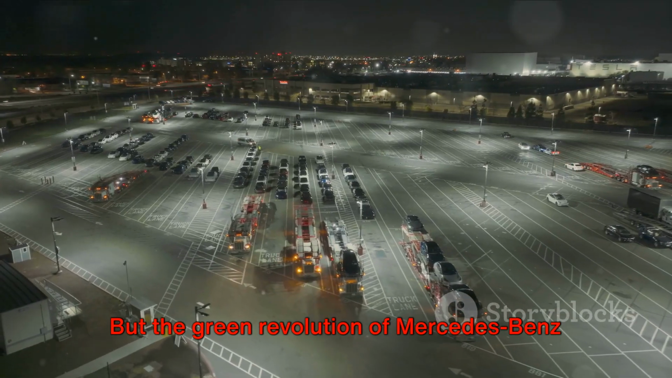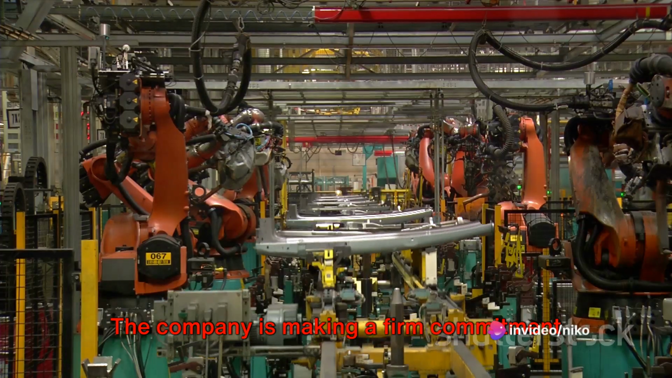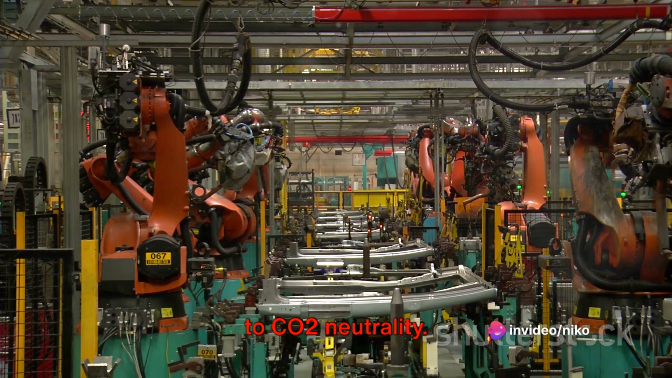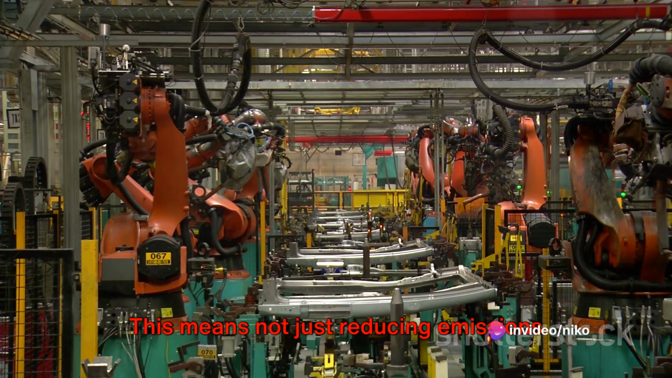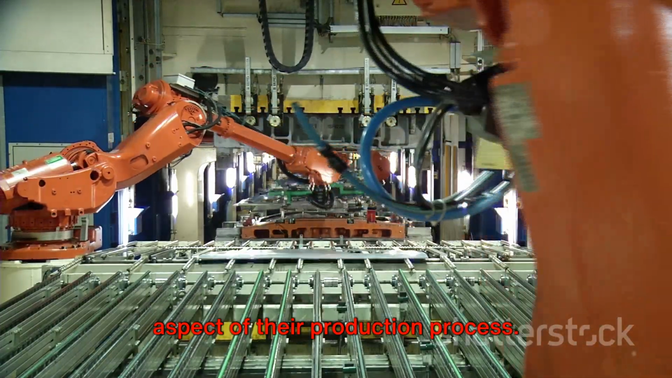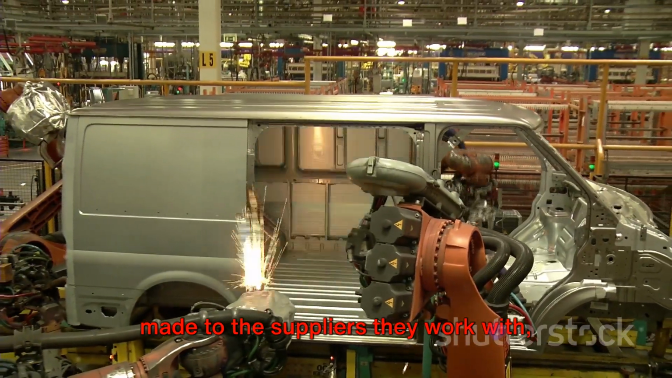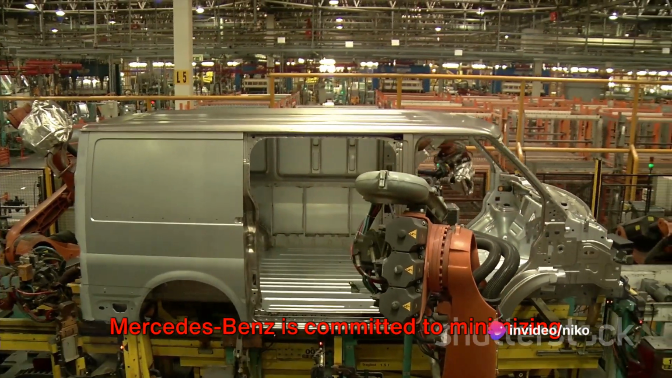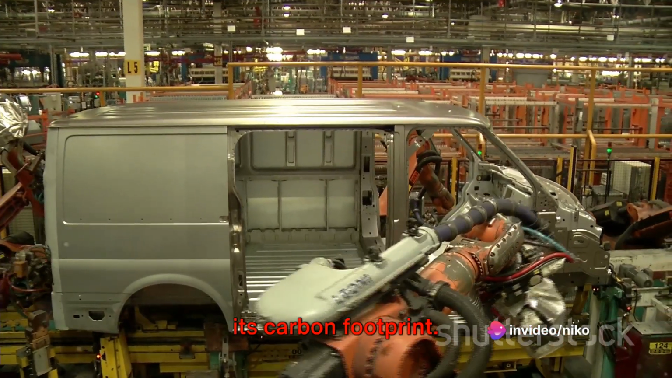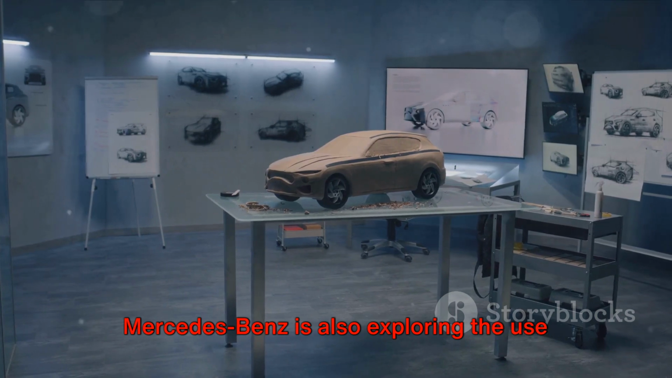But the green revolution of Mercedes-Benz doesn't stop at electric vehicles. The company is making a firm commitment to CO2 neutrality. This means not just reducing emissions from their cars, but also looking at every aspect of their production process. From the factories where the vehicles are made to the suppliers they work with, Mercedes-Benz is committed to minimizing its carbon footprint. However, the company's environmental initiatives don't stop there.